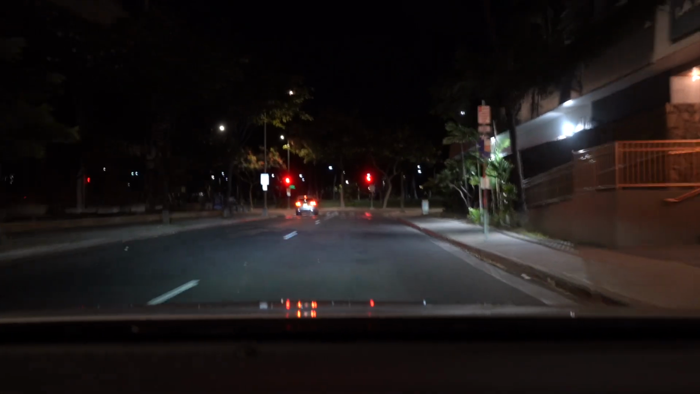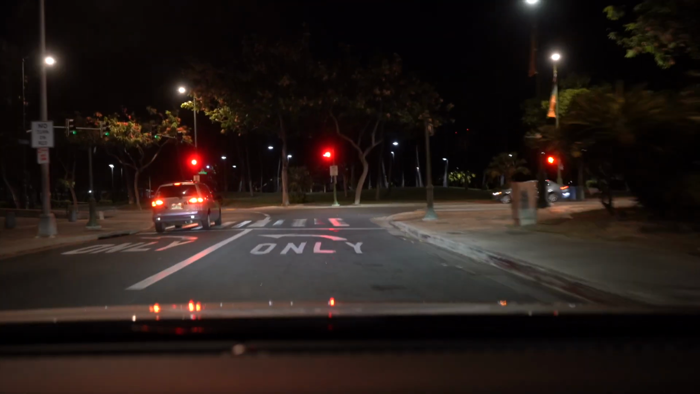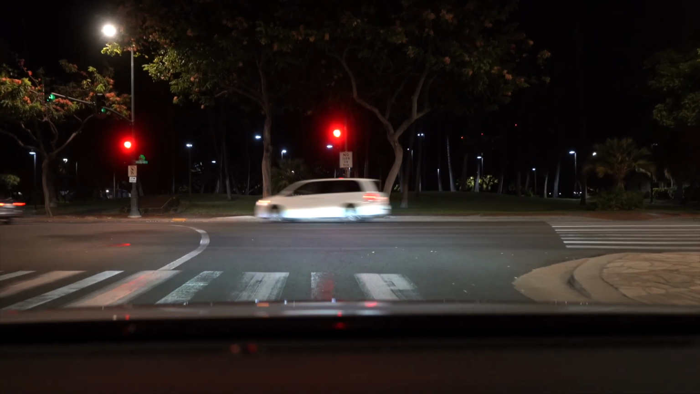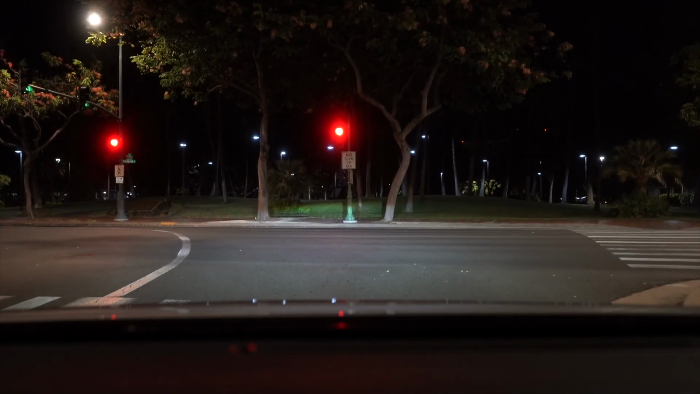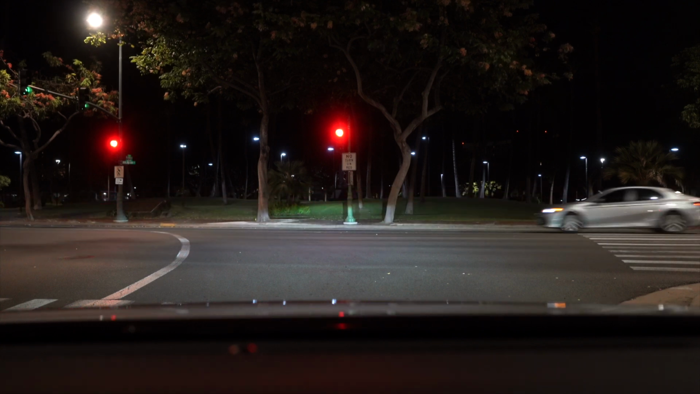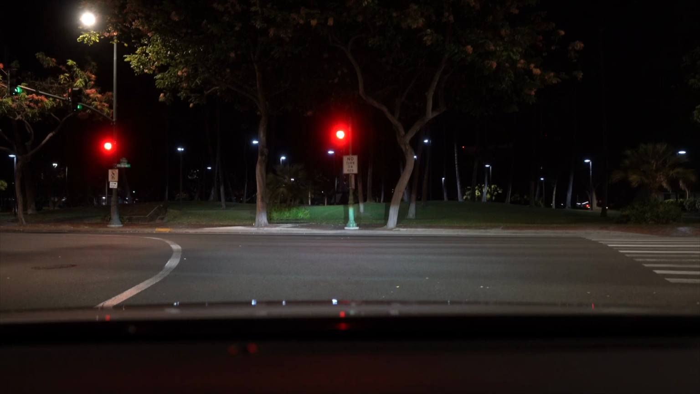They won't allow me to do a U-turn, so I'm just going to go around and do it the legal way, because the legal way is the right way, right? So, make my way. This is no turn on red. I'm not going to turn on red.